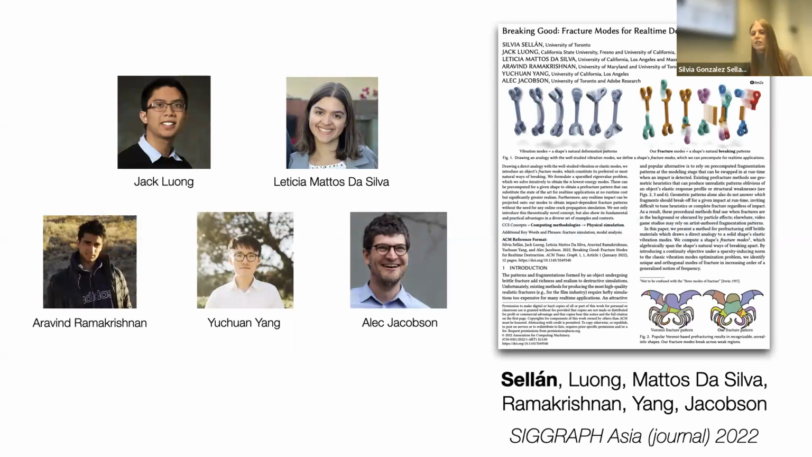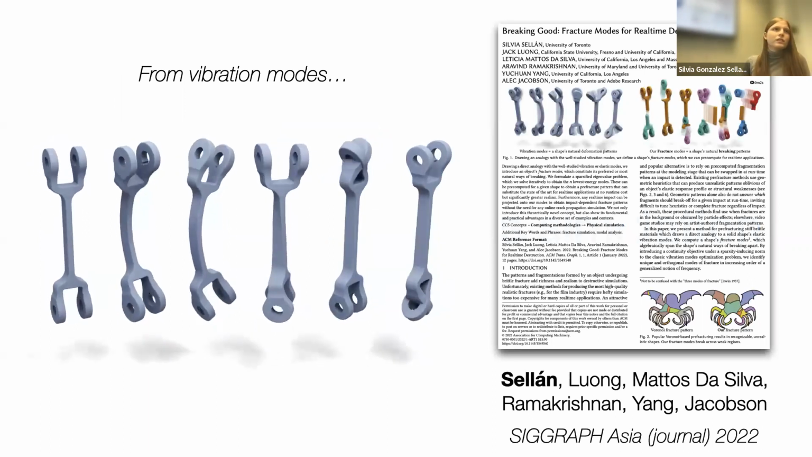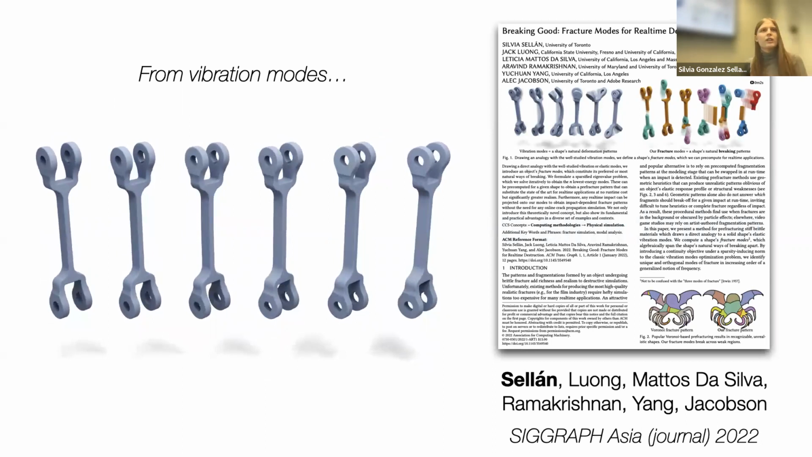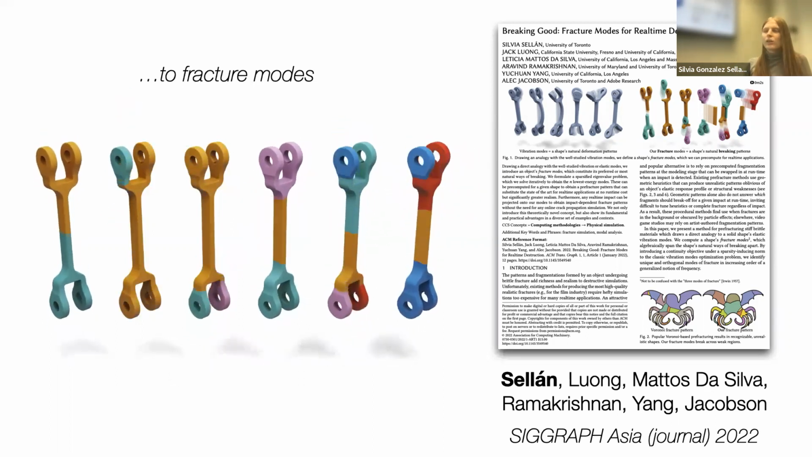And the idea is very, very simple. If you worked in simulation, or even in physics, you know about this thing called vibration modes. These are the most natural ways a shape has of vibrating, or if you're a physicist, the lowest energy deformations that form an orthogonal basis. We do a small tweak in how these vibration modes are designed and build an object's geometric fracture modes, or basically the most natural ways of breaking or separating, or lowest energy.